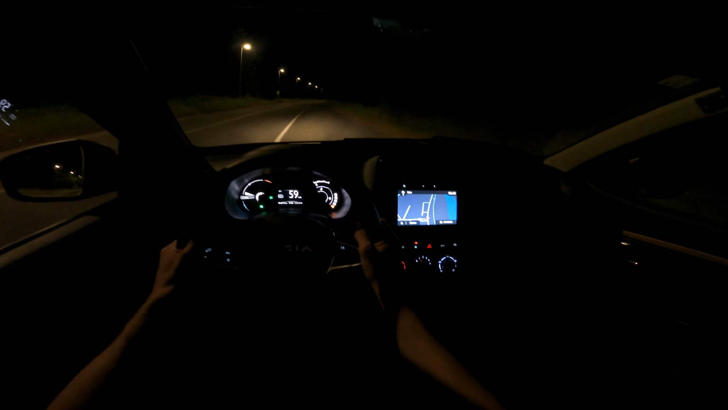Now listen to this. When the pedestrian system turns off, or let me just slow down here. Listen to this. So it goes off. So you can hear the electronic steering assist work.